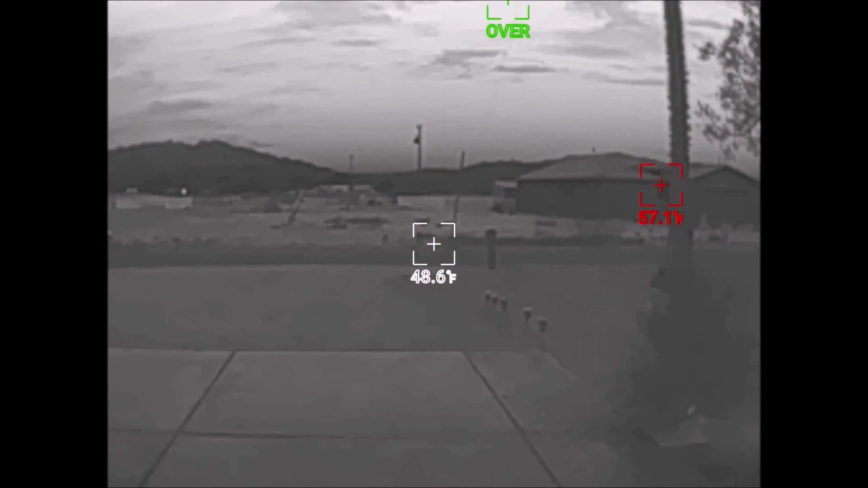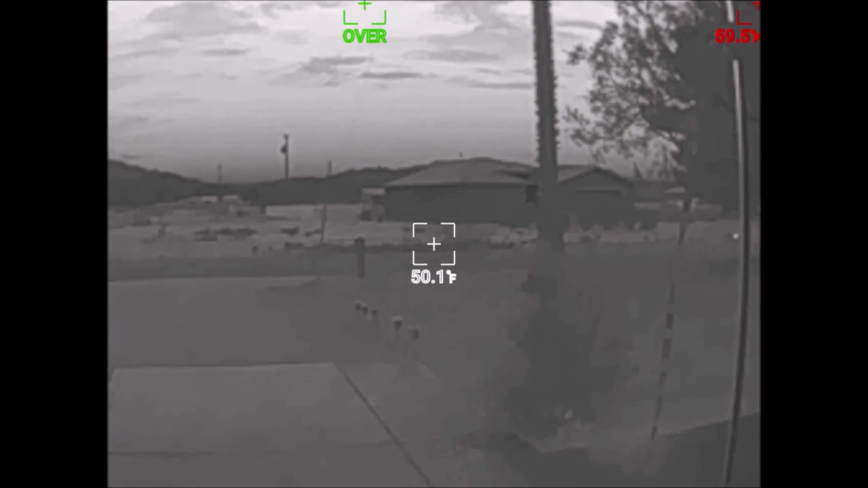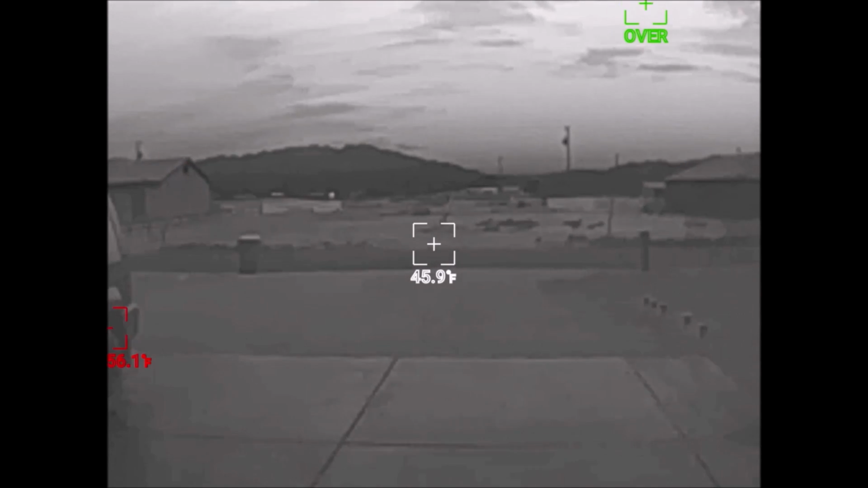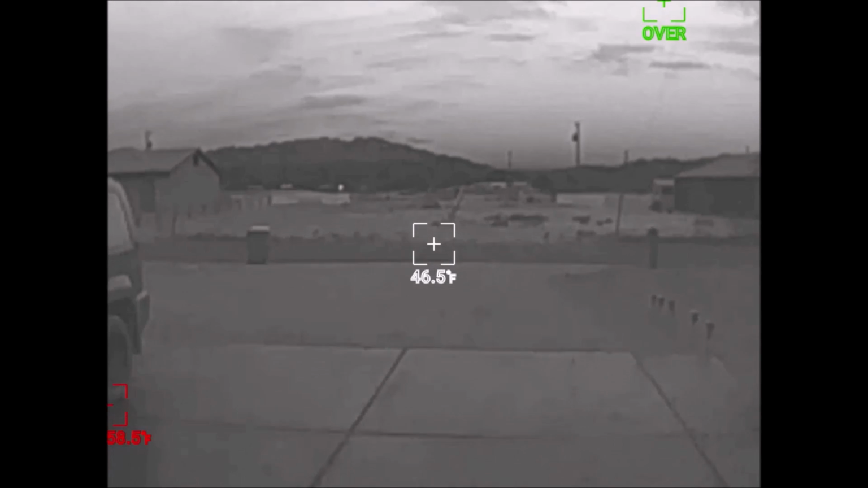There you go. Now this was the color I love for surveillance as far as I'm concerned. I think this is the clearest. And remember, this is pitch black out there. But I think this is the absolute clearest for looking for stuff. Really, really cool to be able to see like that.